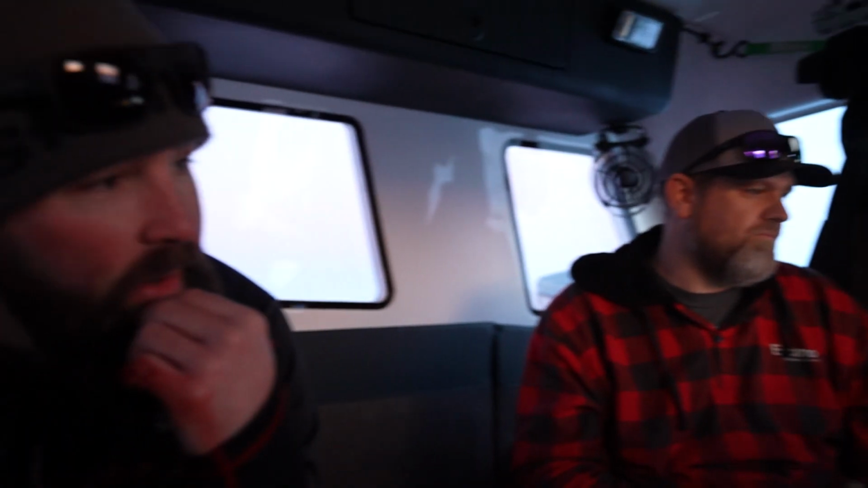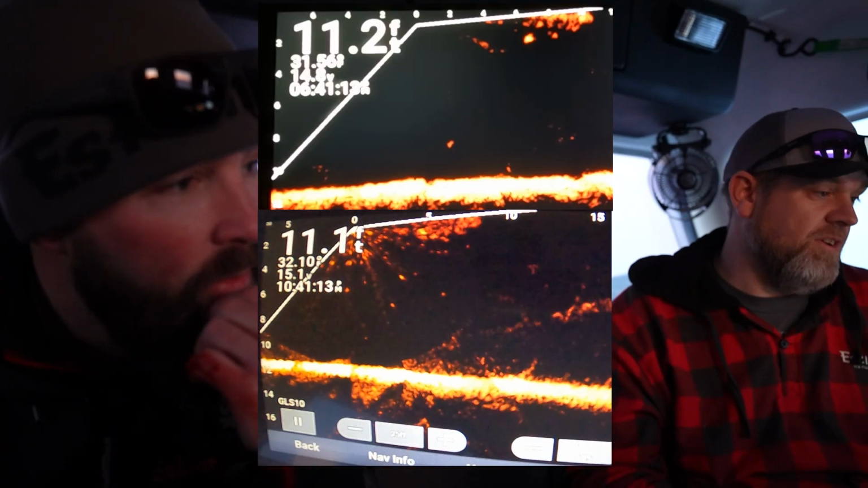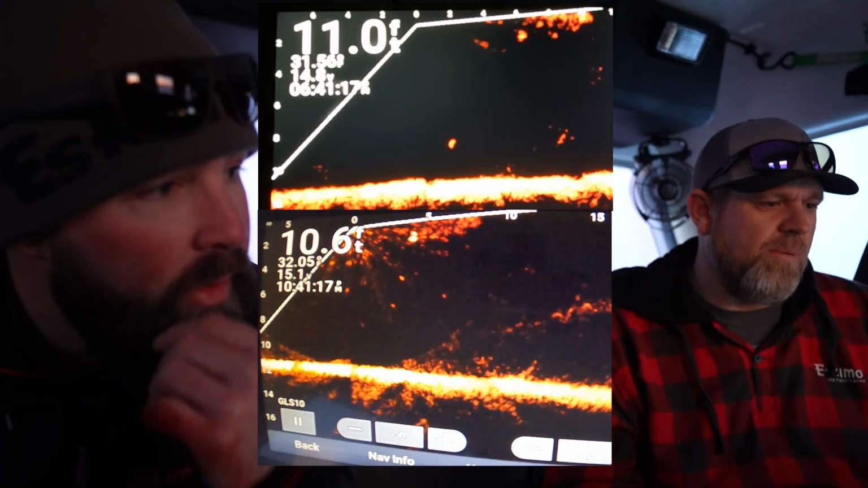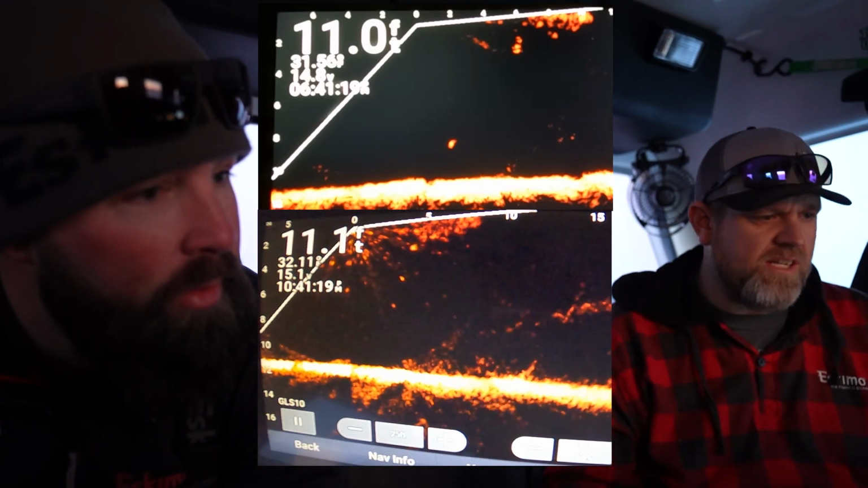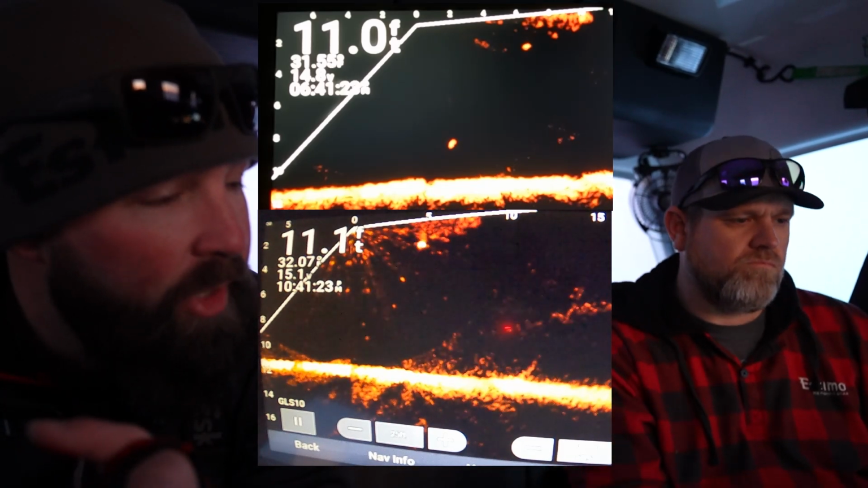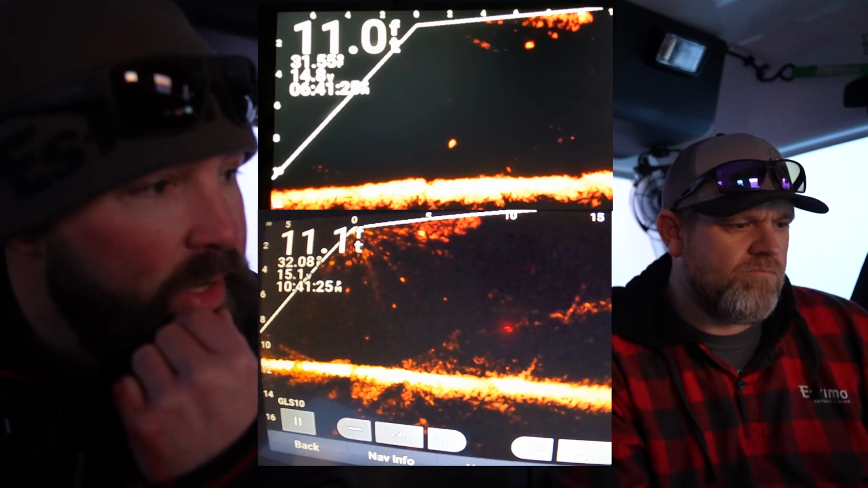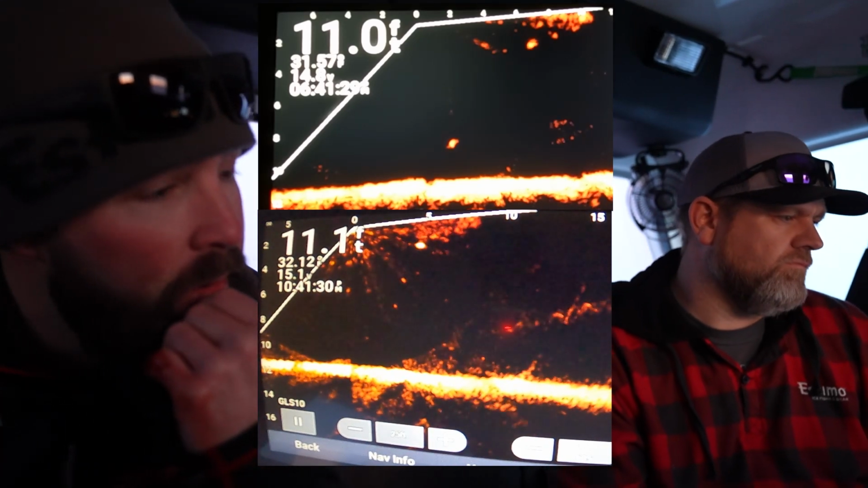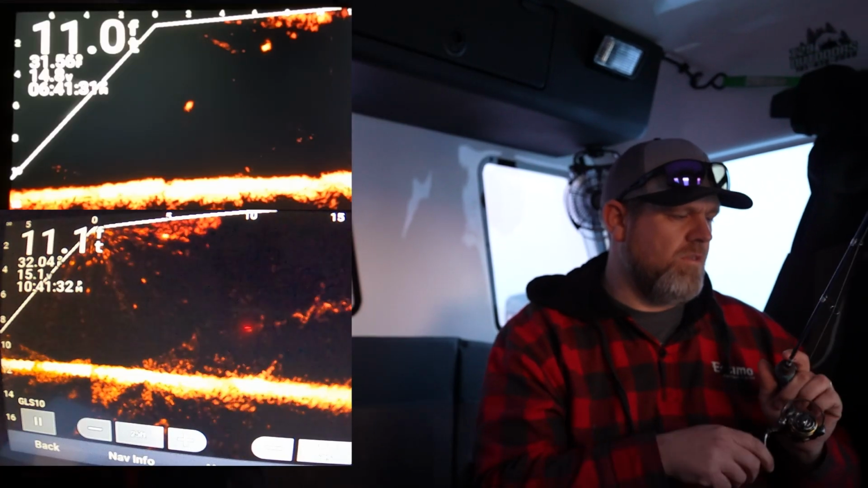But right now we're fishing in 11, and you can see how clear it is. I've got my bait up at like 2 feet below the ice, and you can still see that fairly well. That being said, if you want to compare them, you're seeing it in both screens. Now, I am 4 feet out from the actual transducer hole, so that may make a difference if you're fishing directly below the transducer, which you're closer to, Mike.